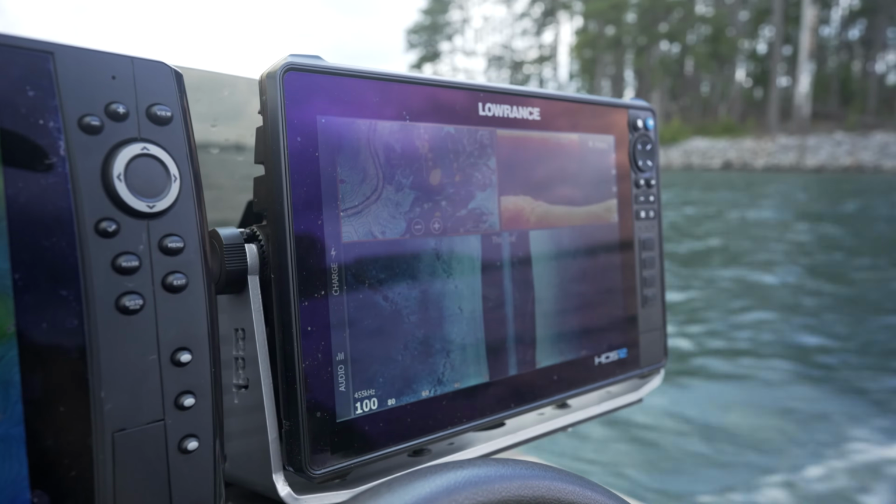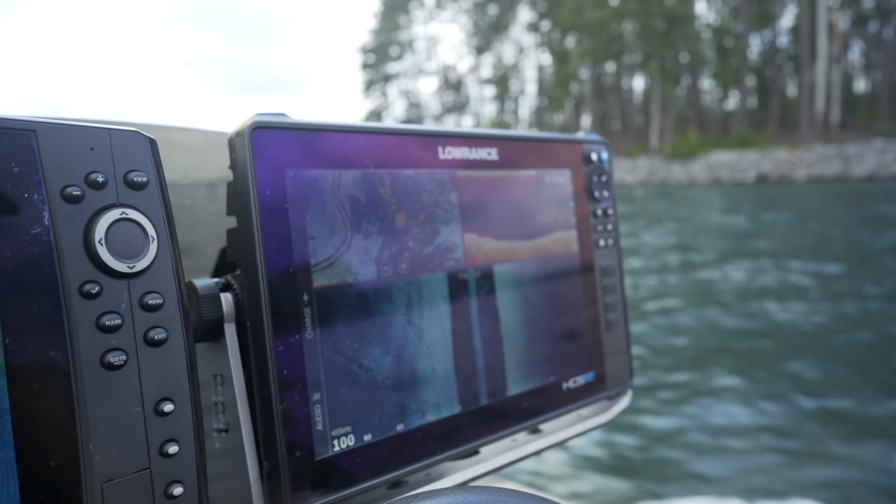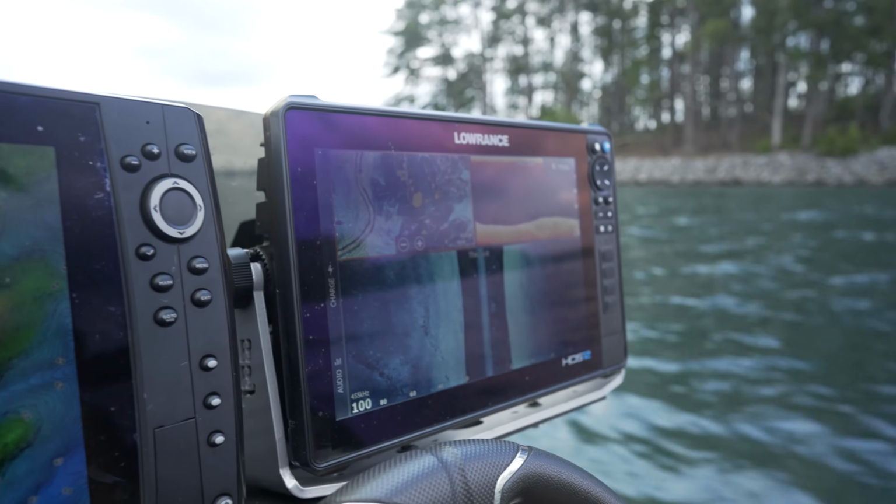That's one thing that I don't mess with that much. Where like my live scope and stuff up front, my Garmin, I am playing with that one, tinkering. I'm tinkering with that one almost on every spot, where this one stays here and that baby's locked solid.